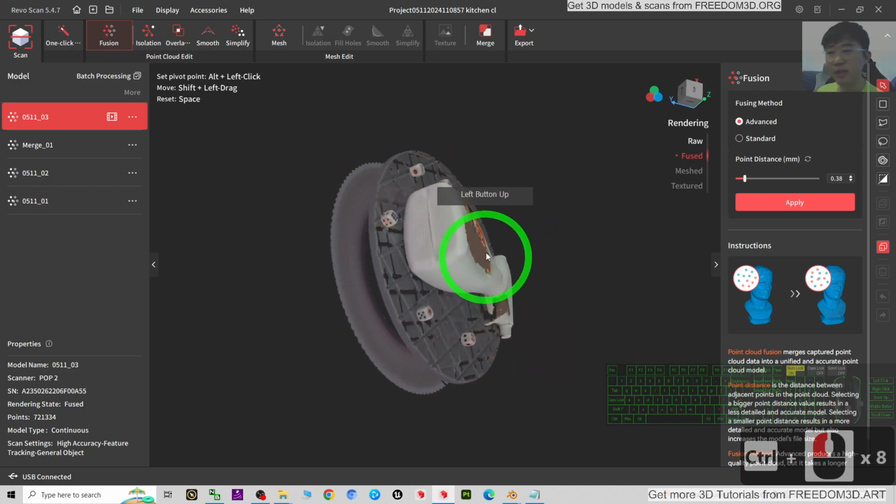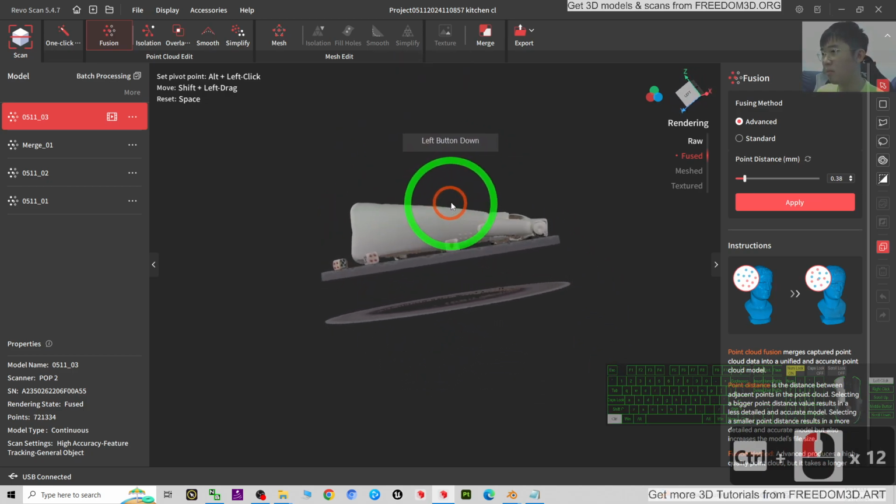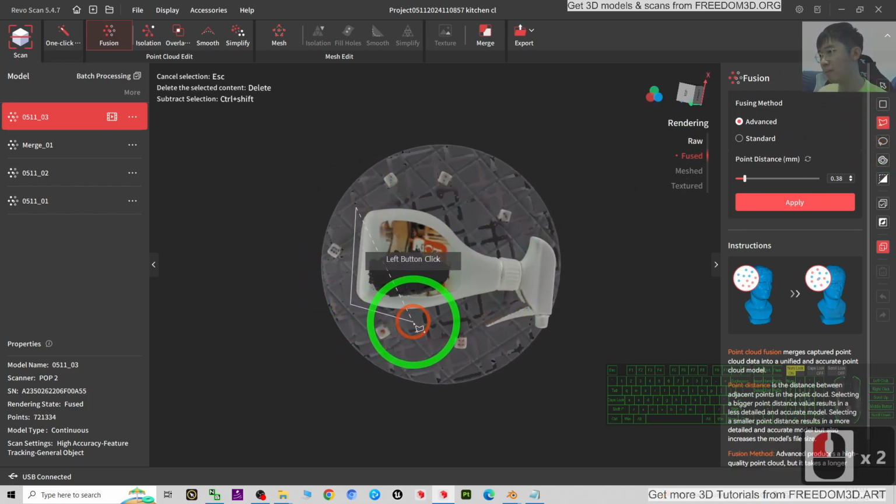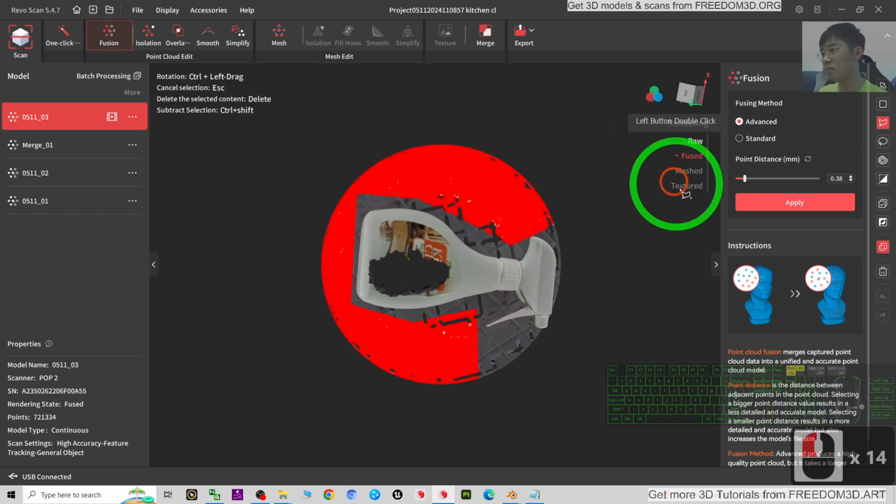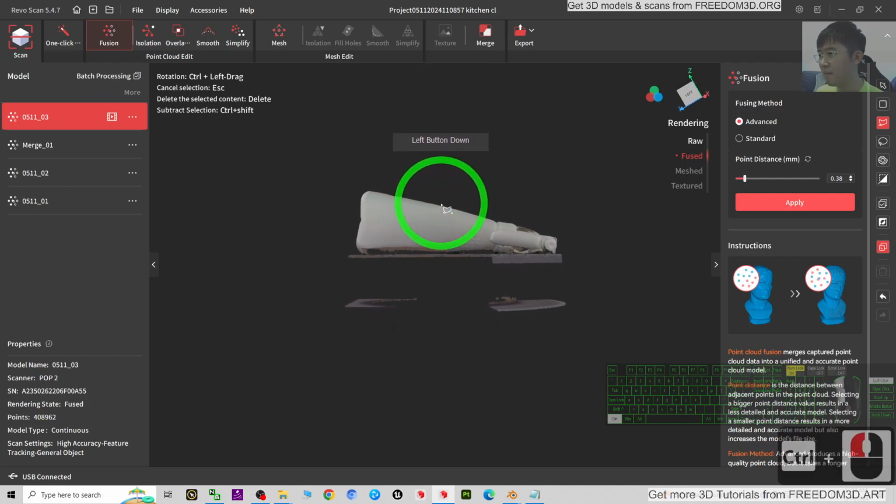Then I'm going to delete the unnecessary parts again. Delete. Then the bottom.